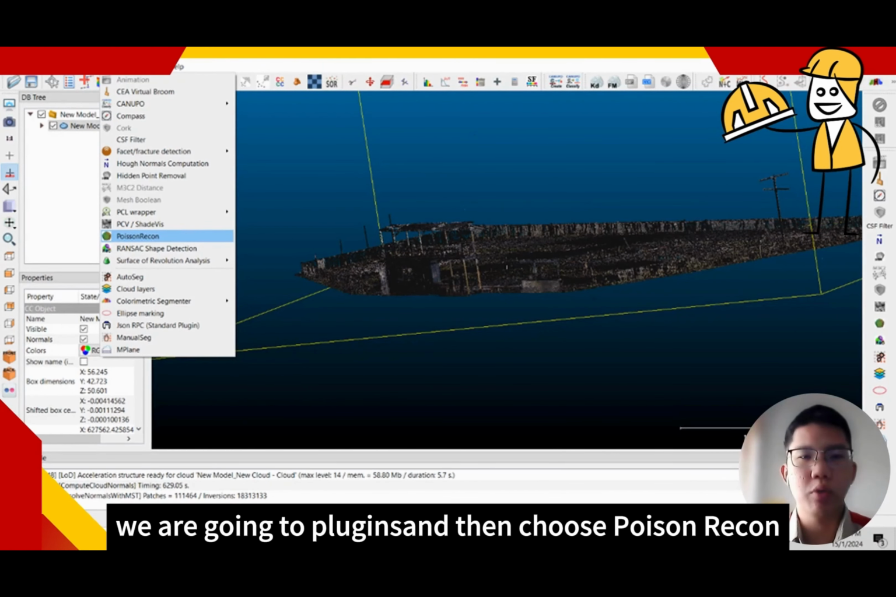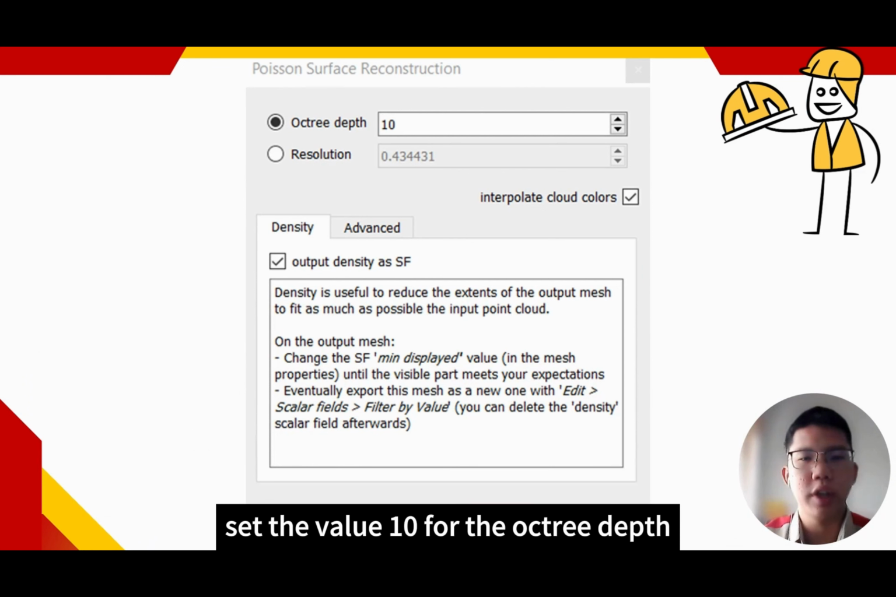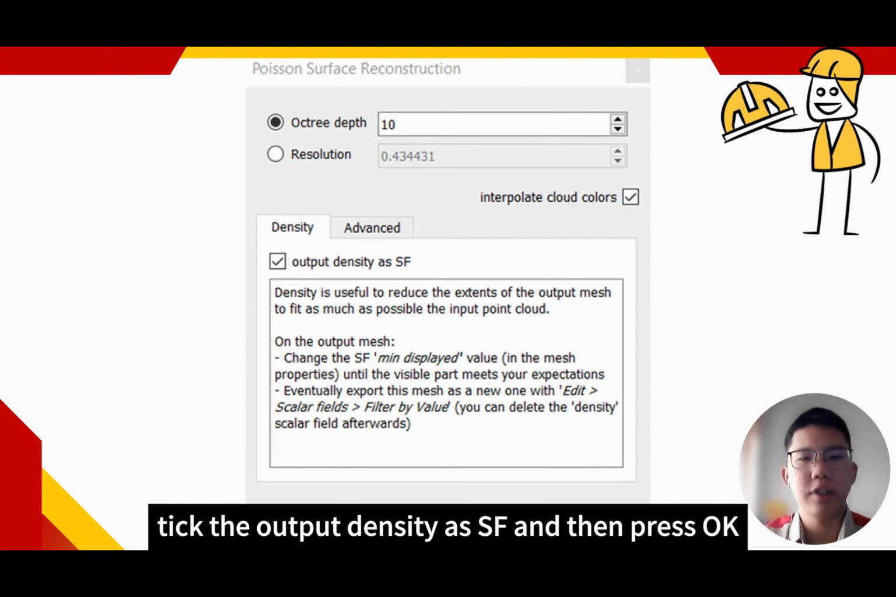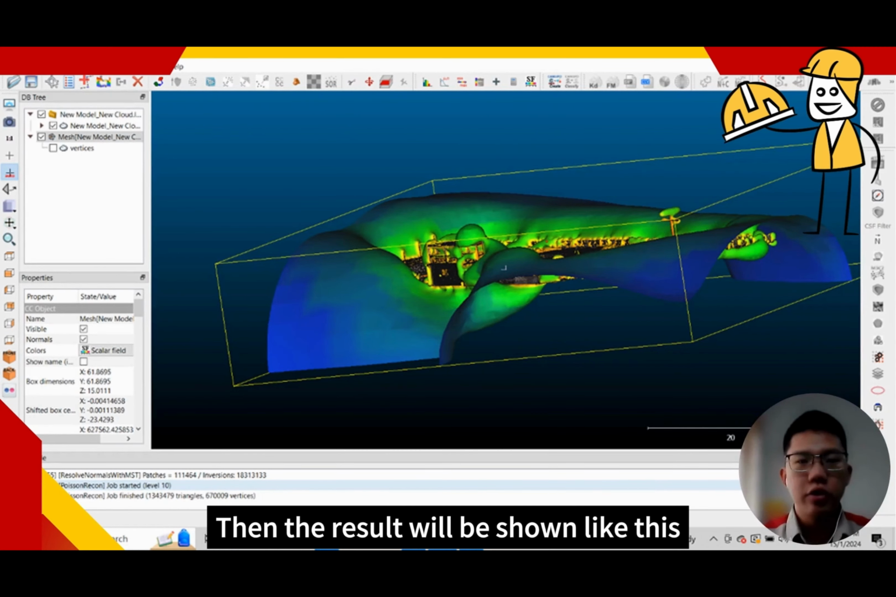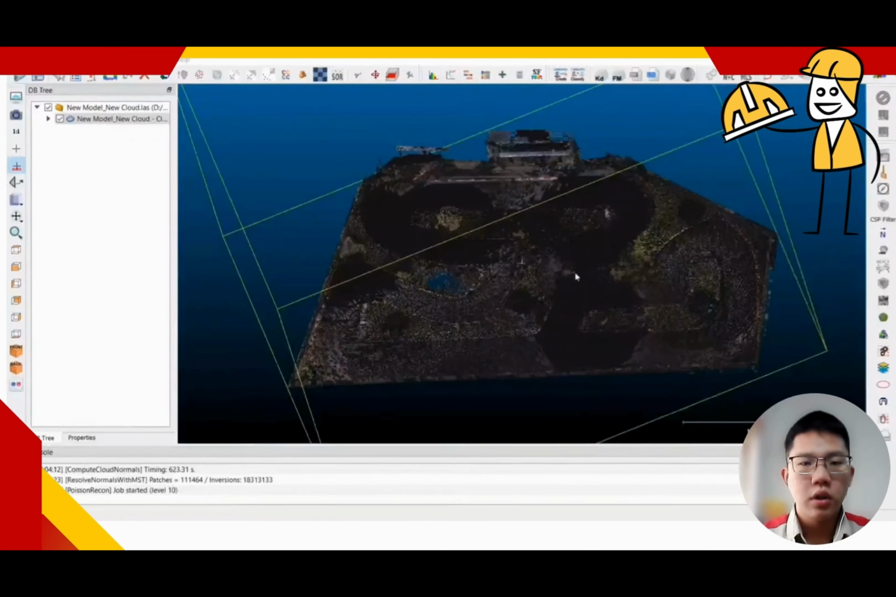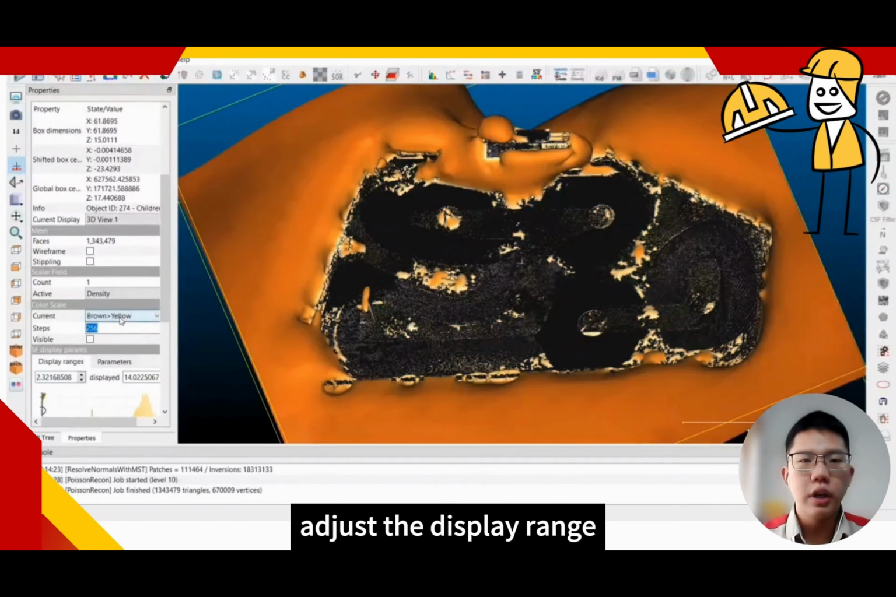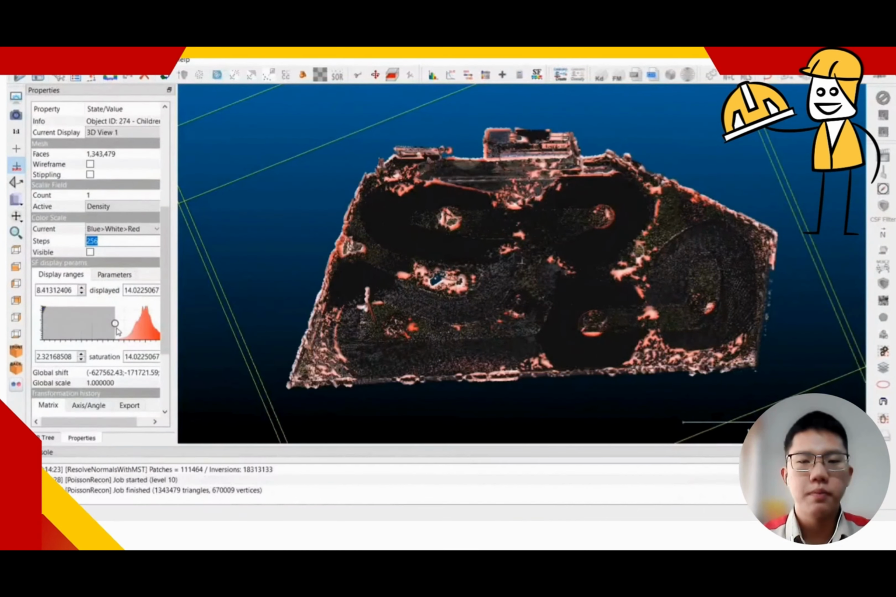Next, we go to Plugins and then choose Poisson Recon. Set the value 10 for the octree depth, take the output density as SF and then press OK. Then the result will be shown like this. Go to the window properties and adjust the display range until the model is nearly shaped.